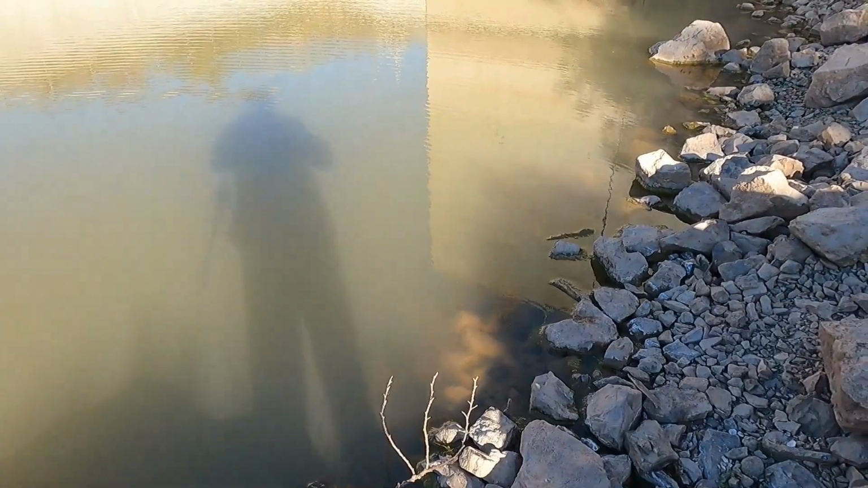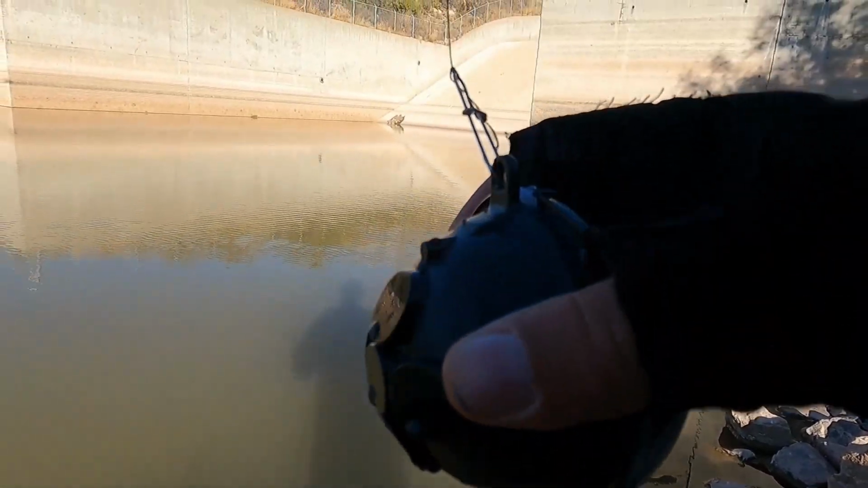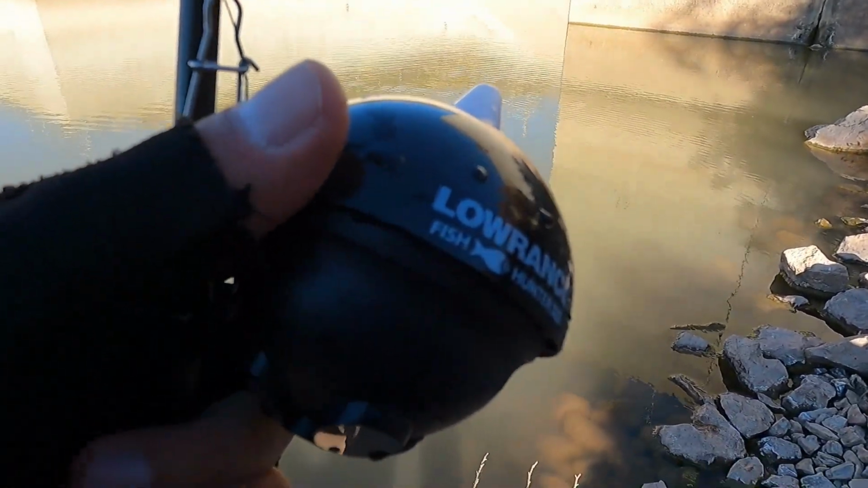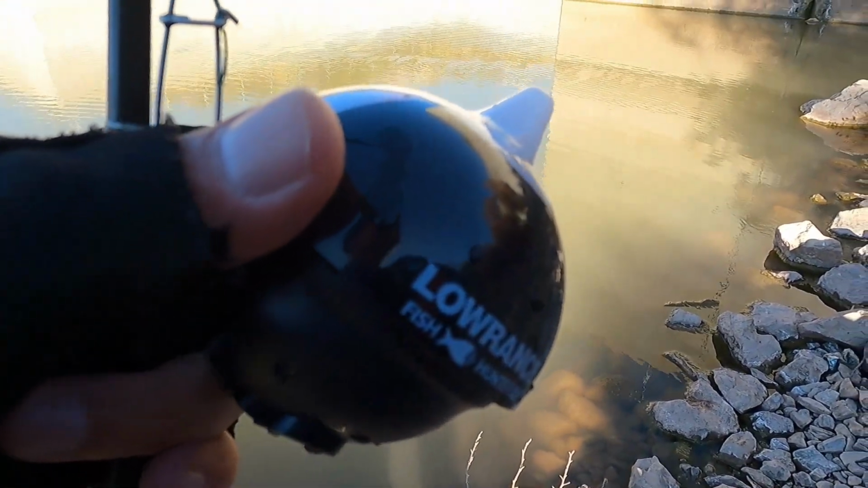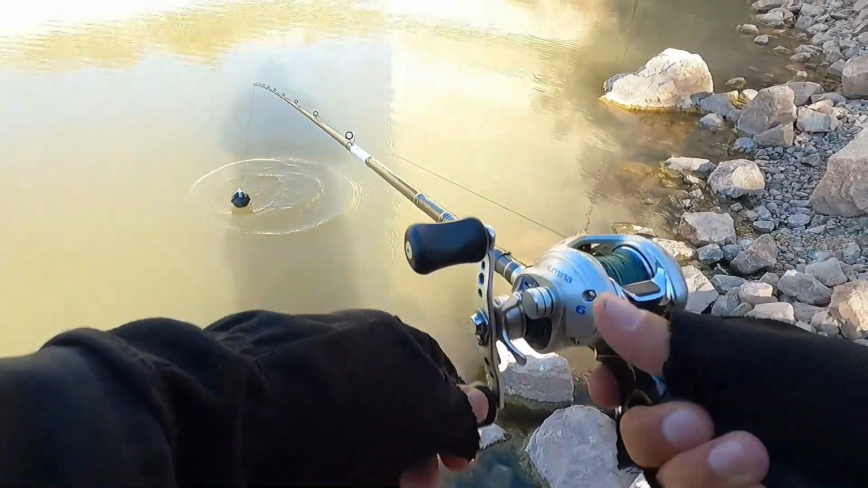Alright guys, today we're at the spillway at Caballo, and we got our little fish finder. We're gonna try and find and catch some crappie. Let's cast it out there and see if we see anything.